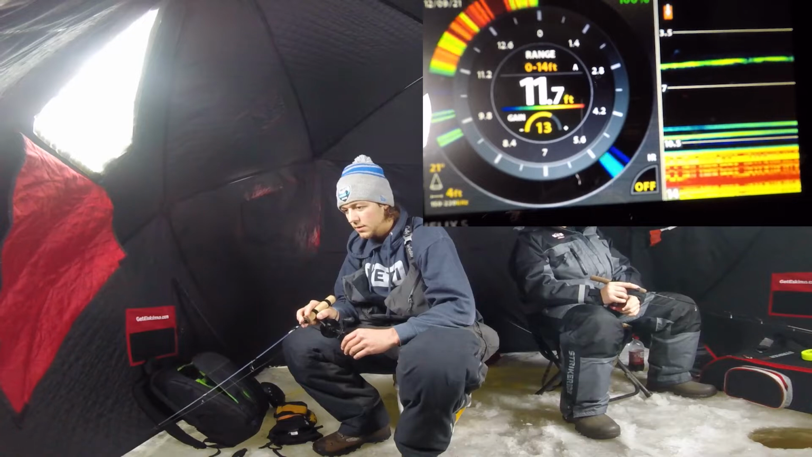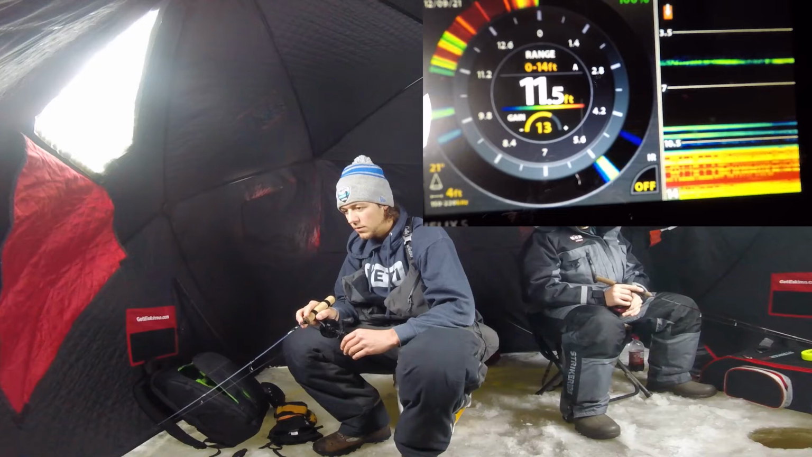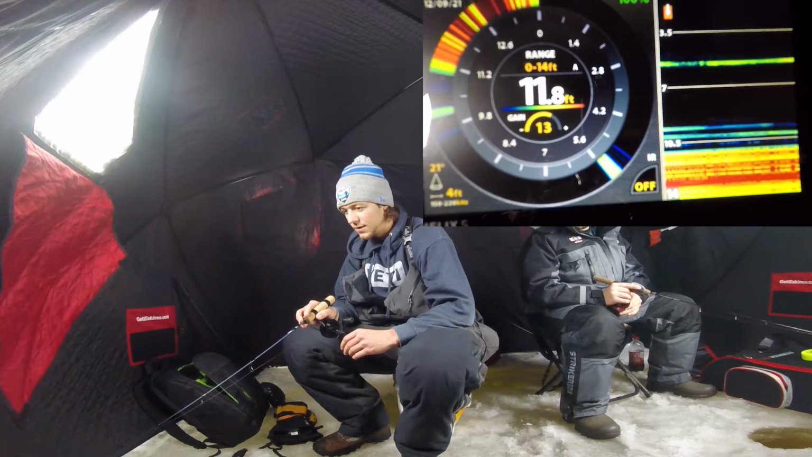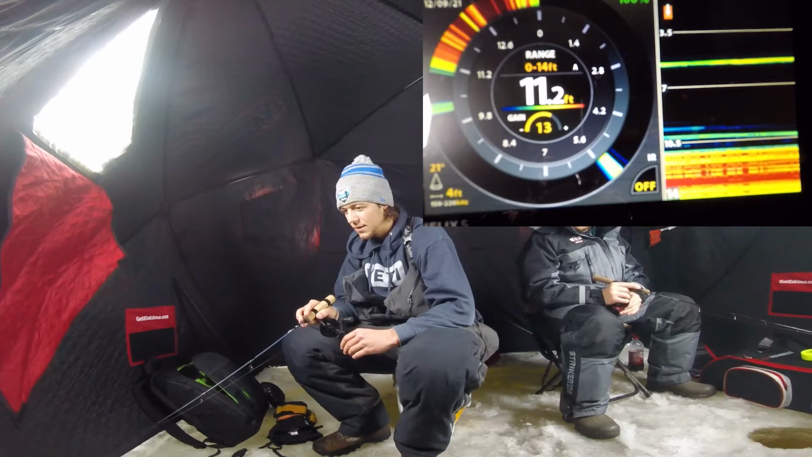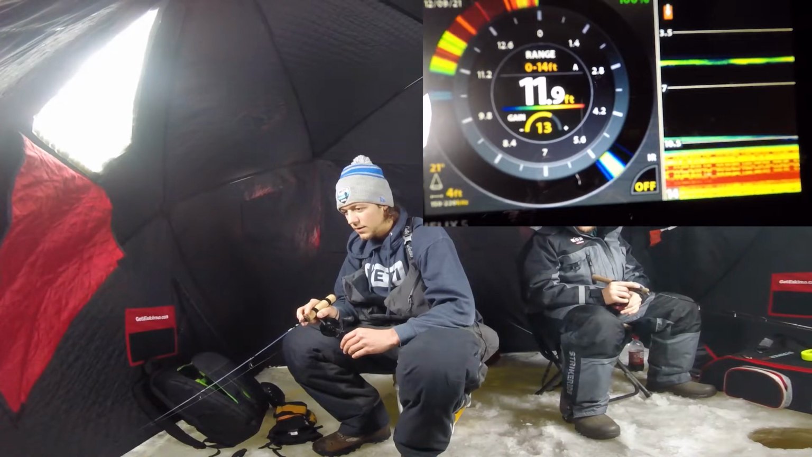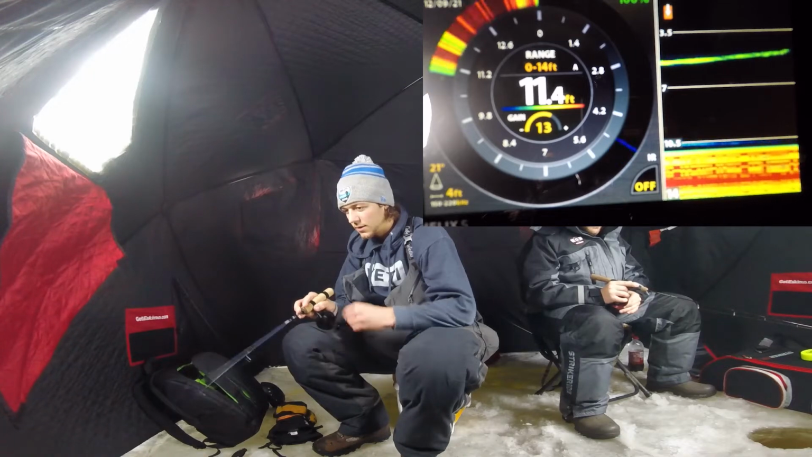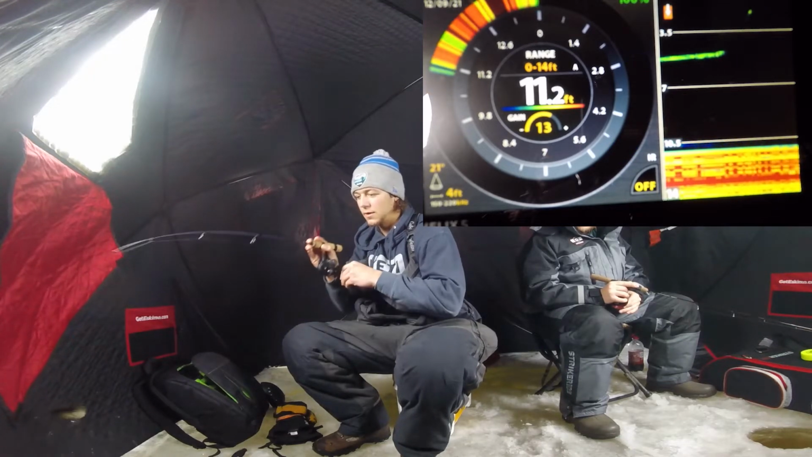One thing about not having the locators, usually my first bite I get is my locator, and I'm hoping they hit it again. There it is.